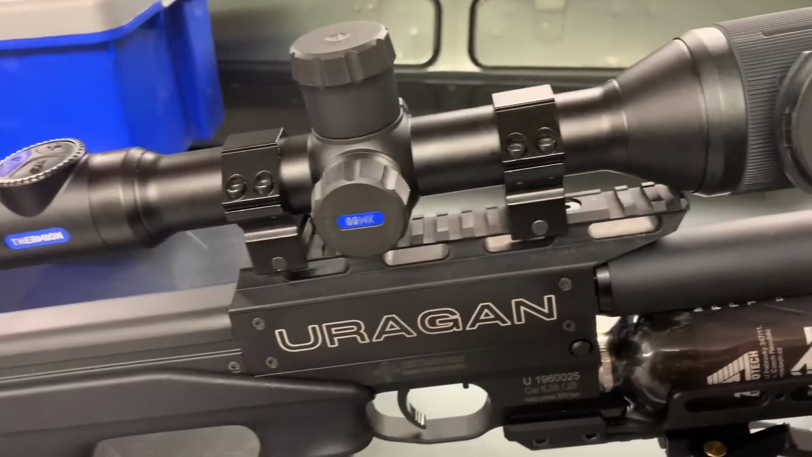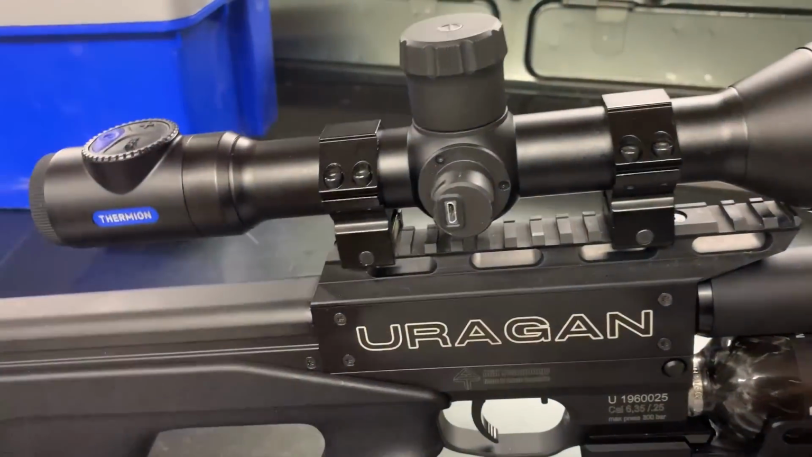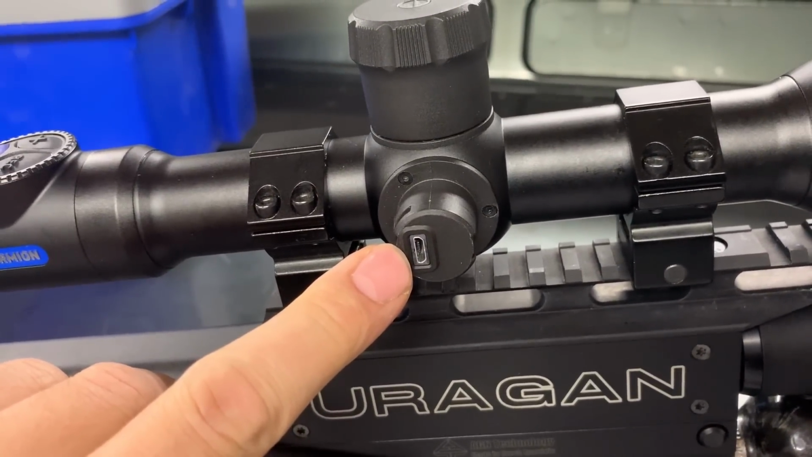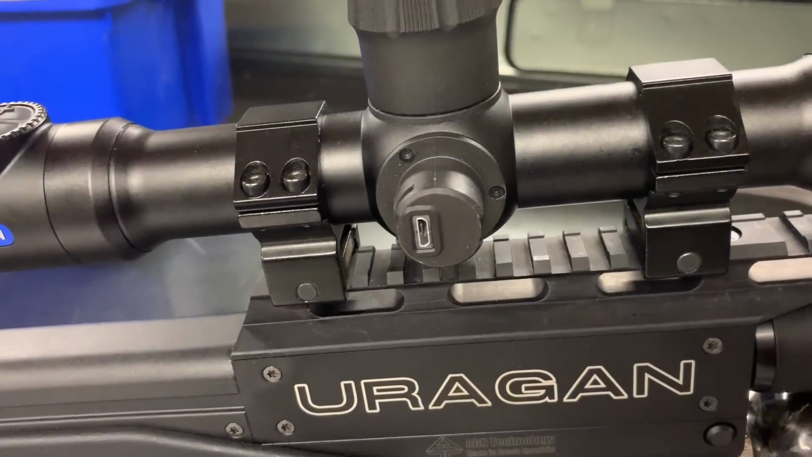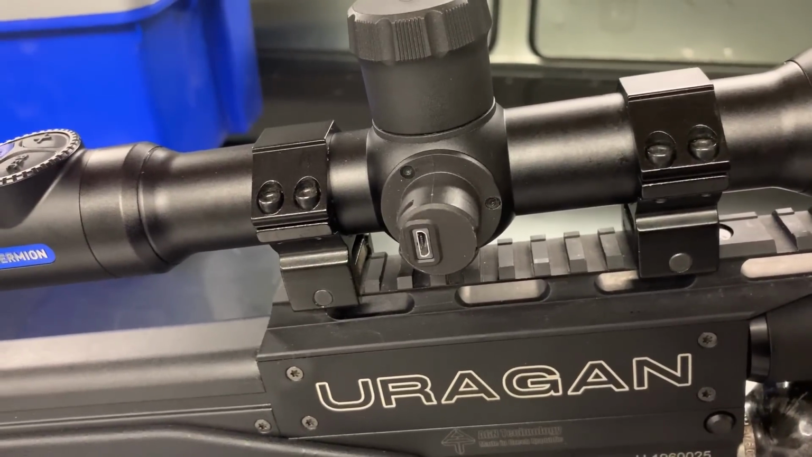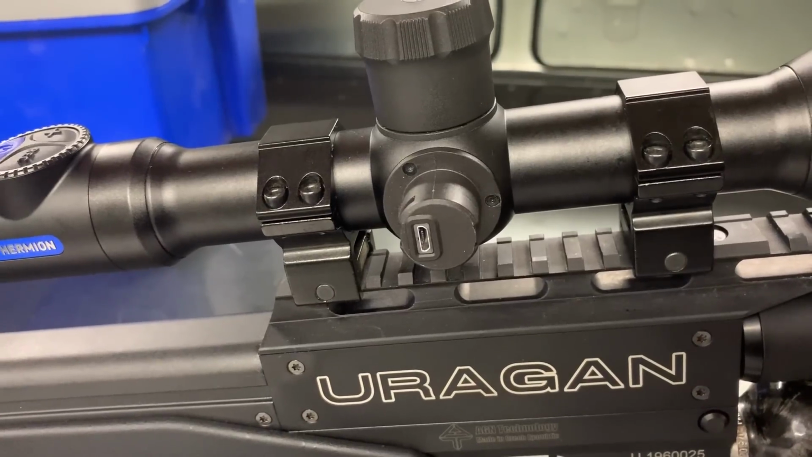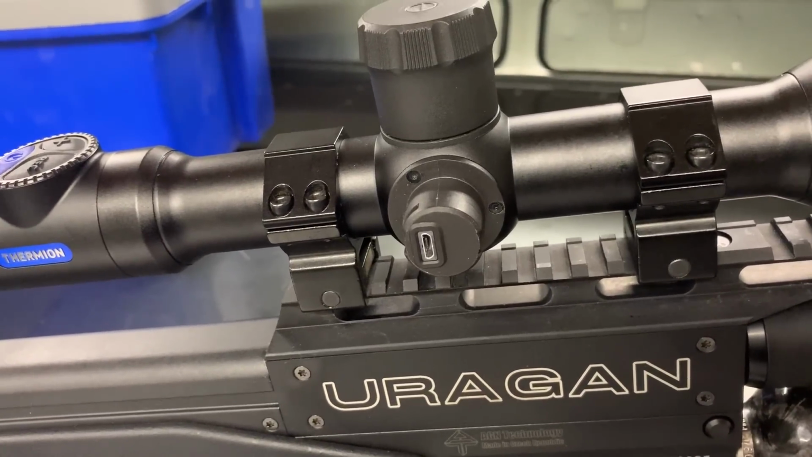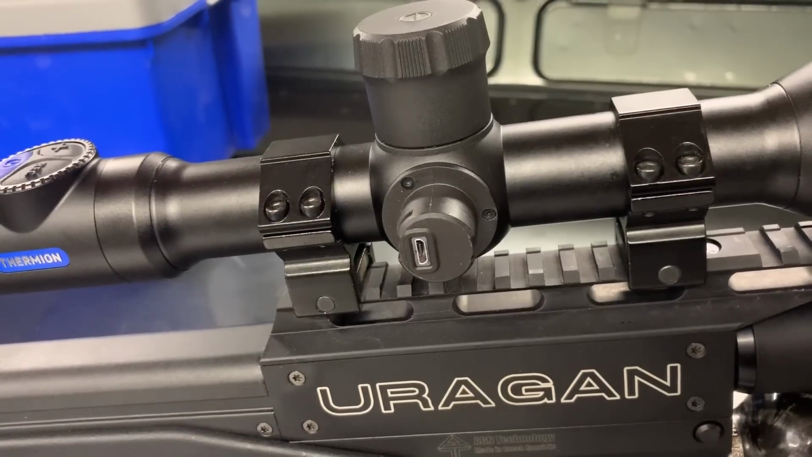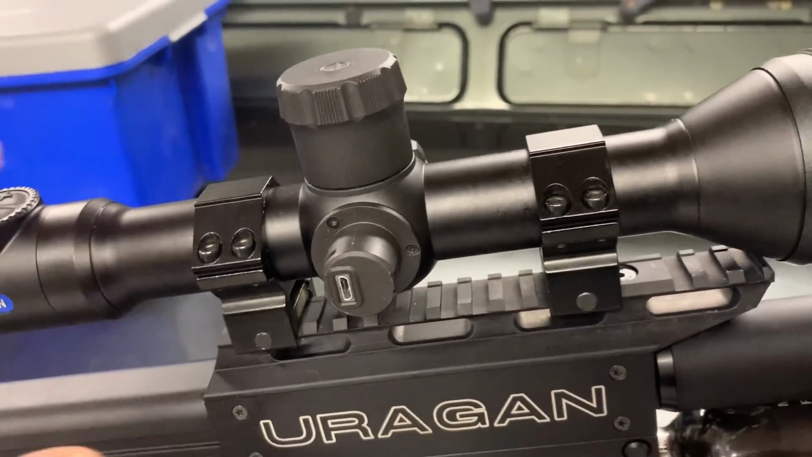So let's have a quick look at the overview of the actual design of the unit. Here we have a micro USB port for downloading videos and photos direct to your laptop, PC, MacBook, etc. It also charges the unit. You don't have to use it to download videos and photos. You can use Stream Vision if you need to and not even use that connector, but you need to use that to charge the internal battery.